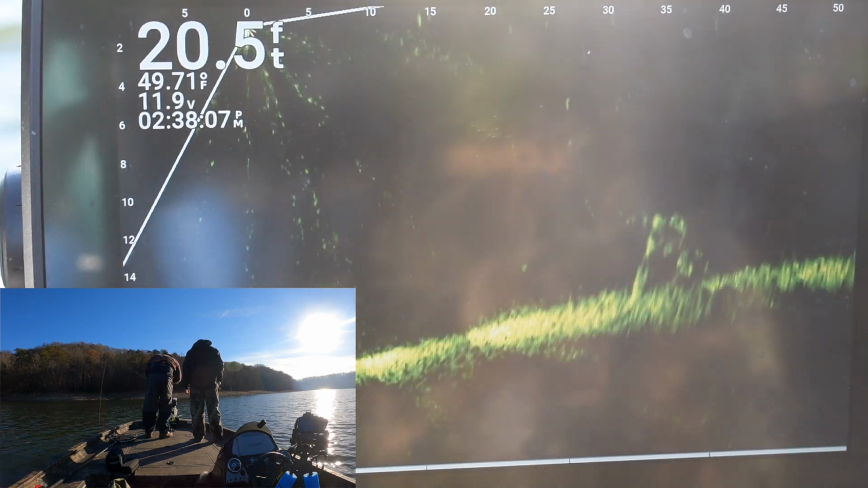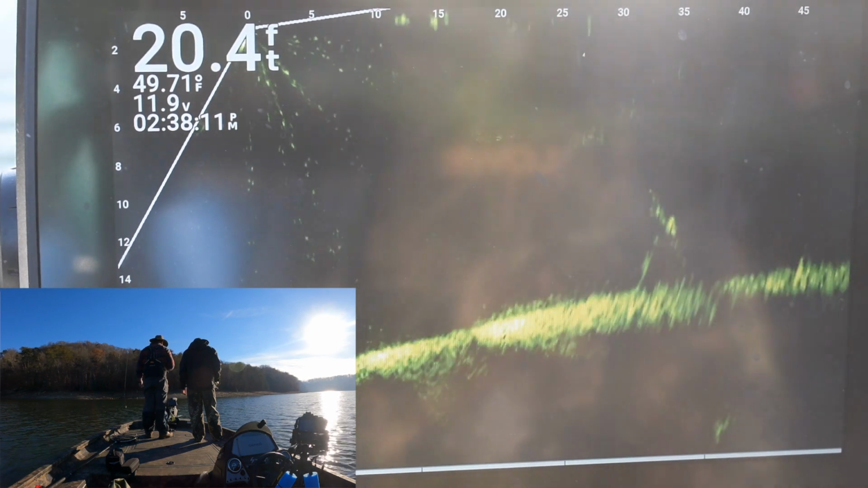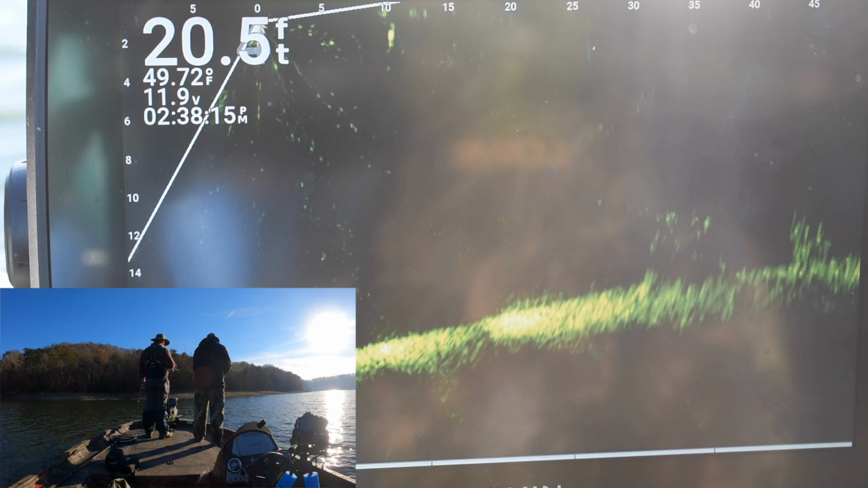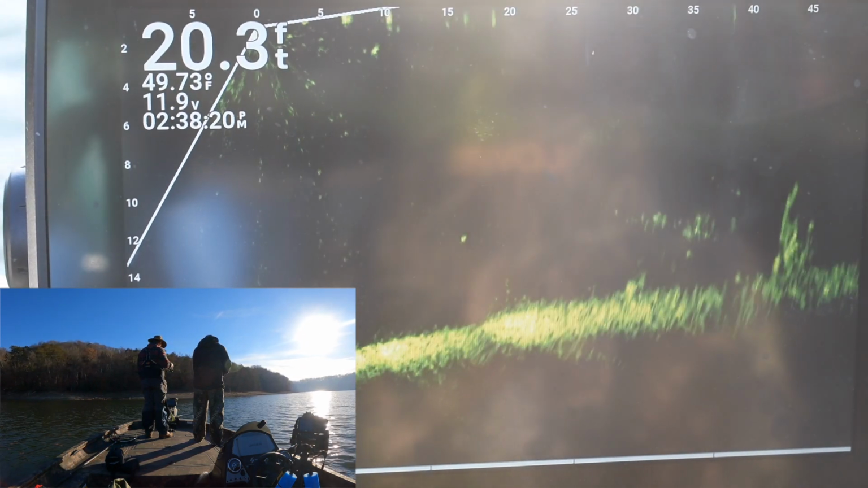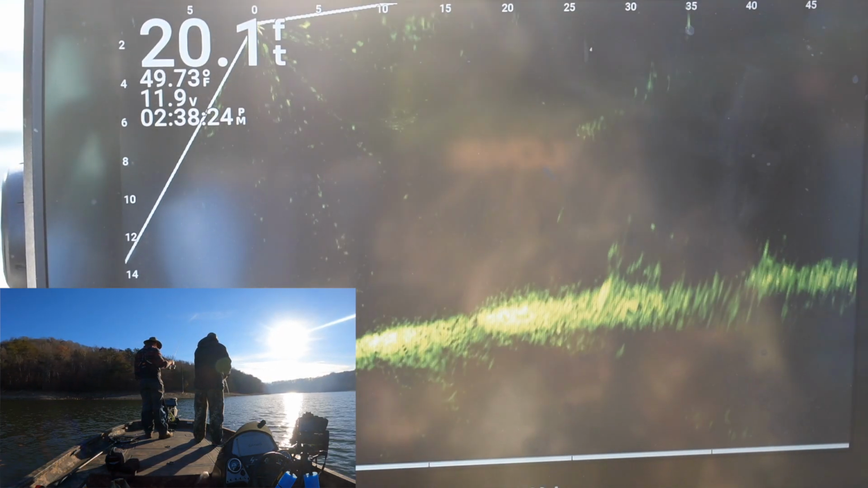Like I said, we had a limit of 30 by 10:30, and we averaged a pound of fish. Not all of them were a pound, but we had enough that were over a pound to keep our average there at probably a pound of fish. I mean, they were good fish. We had a blast.